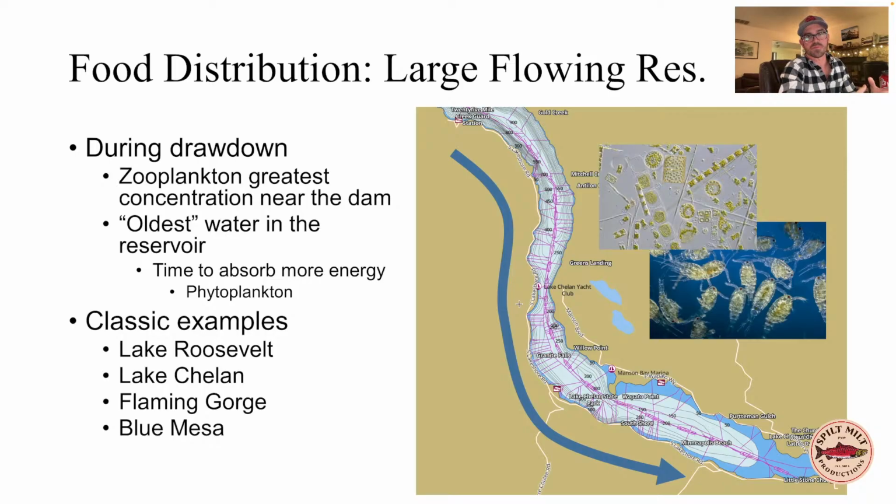They're going to be making space for water for the oncoming melt of snow that's going to come out of the mountains during the spring. And this is going to cause water flowage to increase through the reservoir as they start to draw down, and you will start to get a higher concentration of zooplankton, that is the food for kokanee, near the dam.